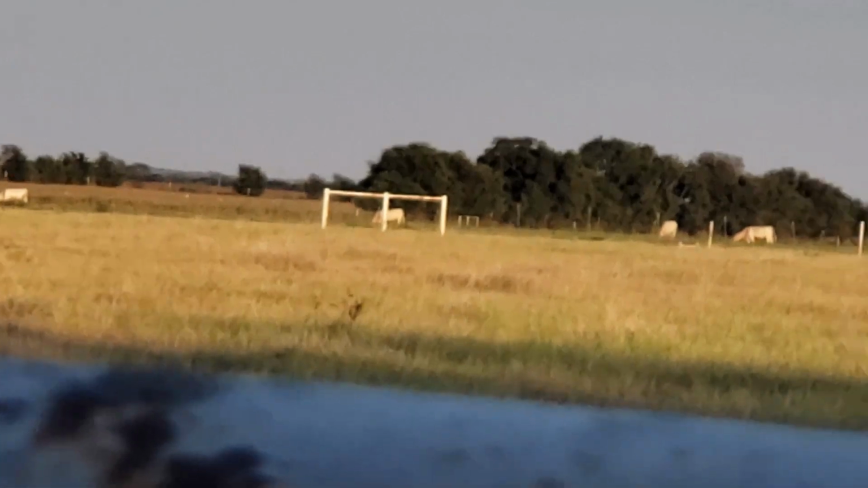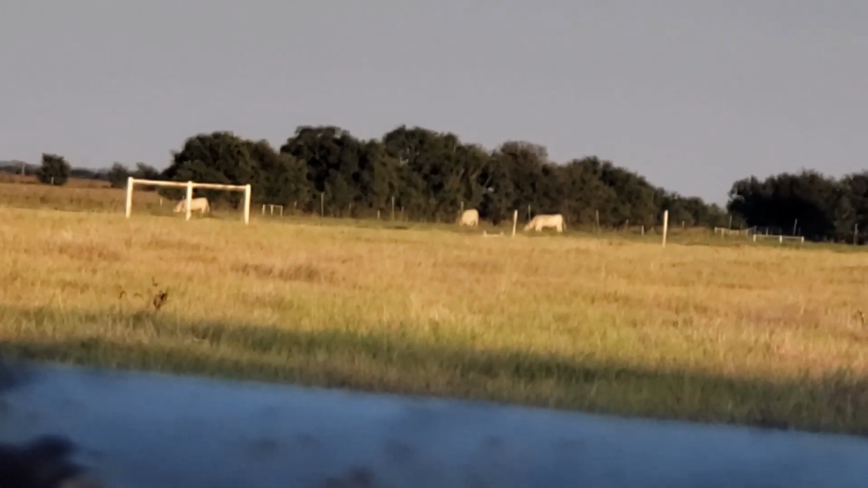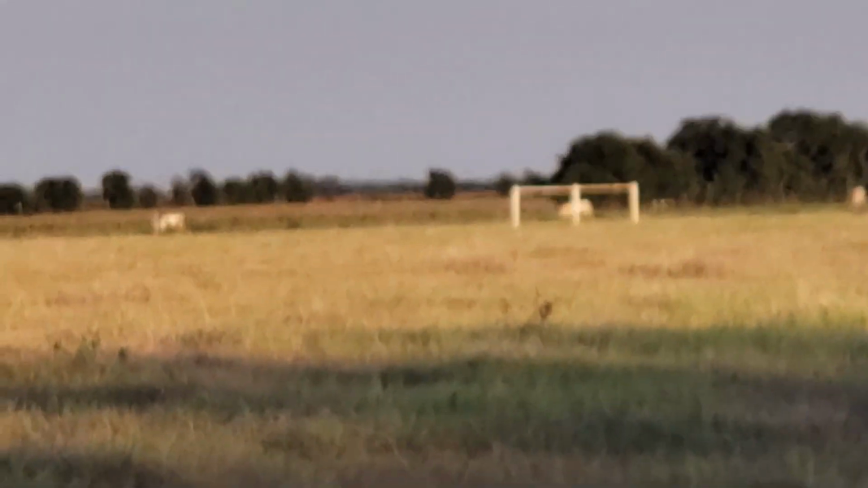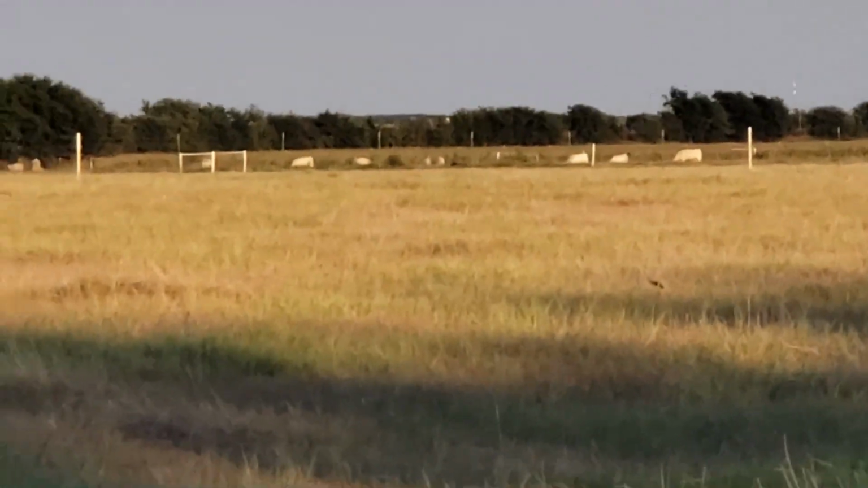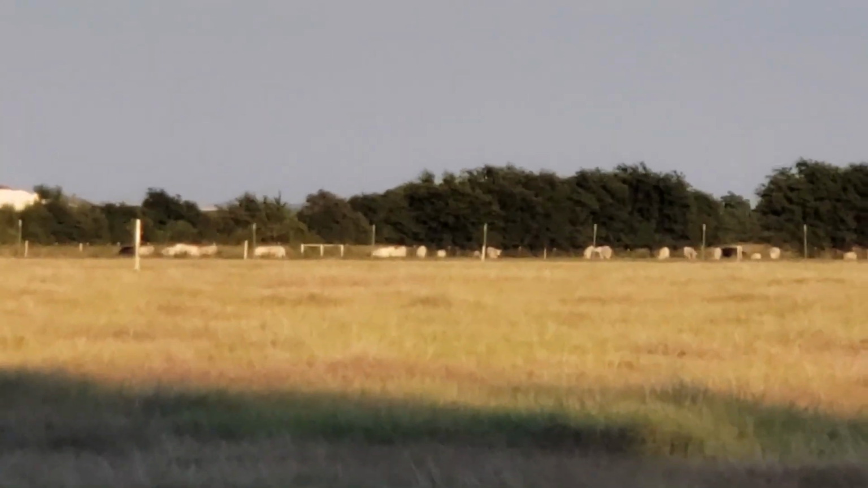I'm having a rough read on these guys, but they're a little bit further out, so I'm going to say about 400 yards away. That's about as good as I can zoom on these guys way out there. Hold on, I got these guys. There we go. So you get an idea. Those out there, I'm telling you, they're about 500 plus. That's how far they are.